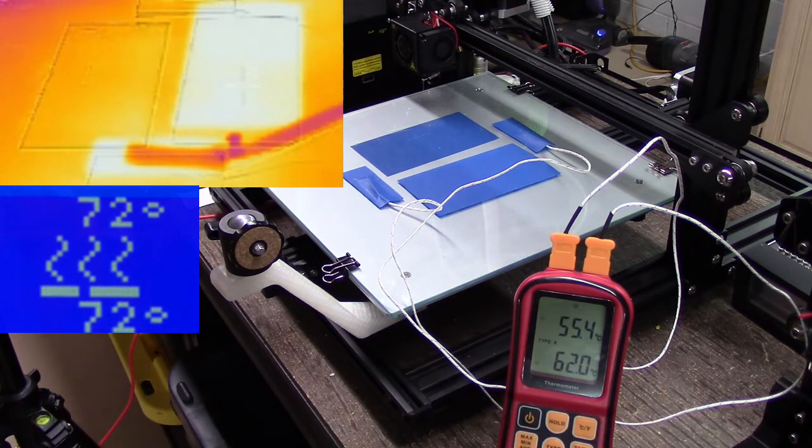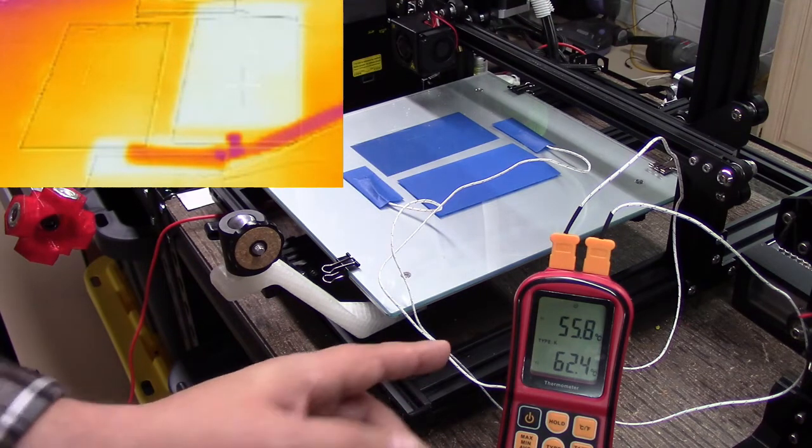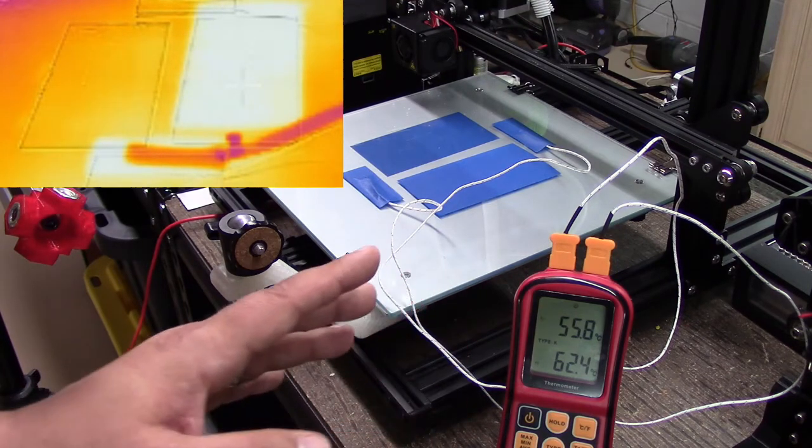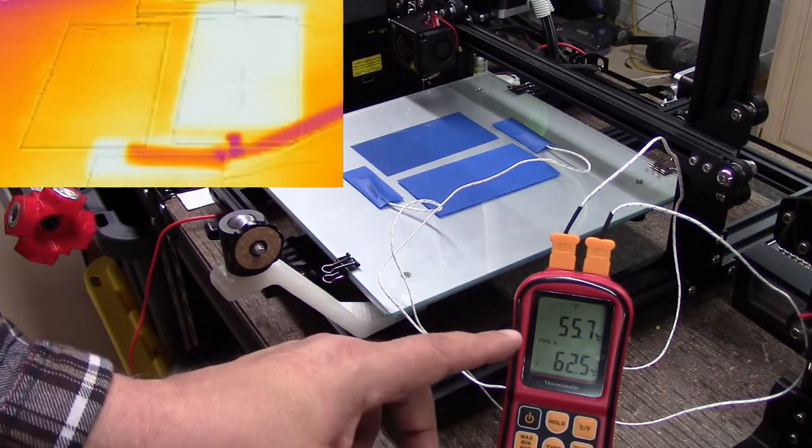So it took almost double the time for this bed to come up to temperature. That's pretty much what I was going to be guessing, though I wouldn't have guessed quite double. I would have probably guessed 30-40% at least. But now we have the same sort of disparity that we've seen across the board in these tests.